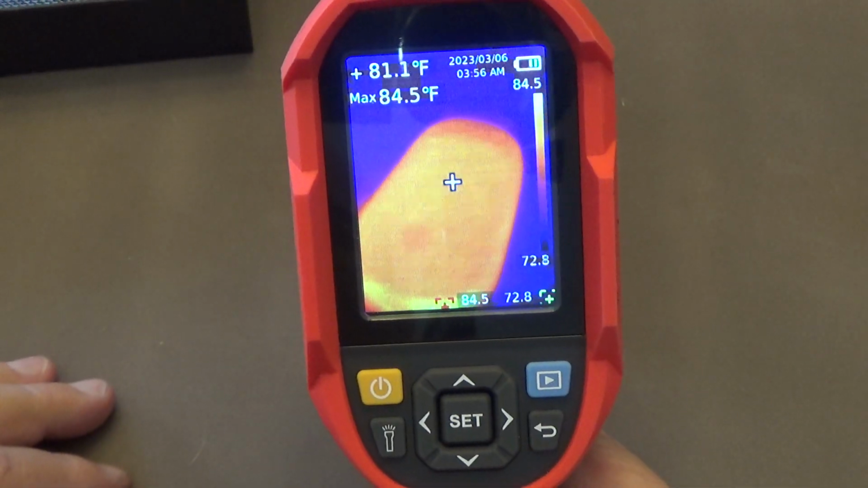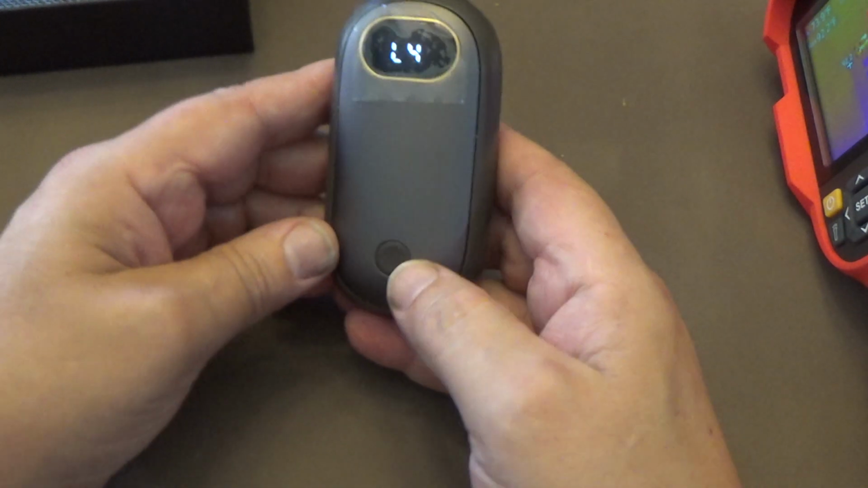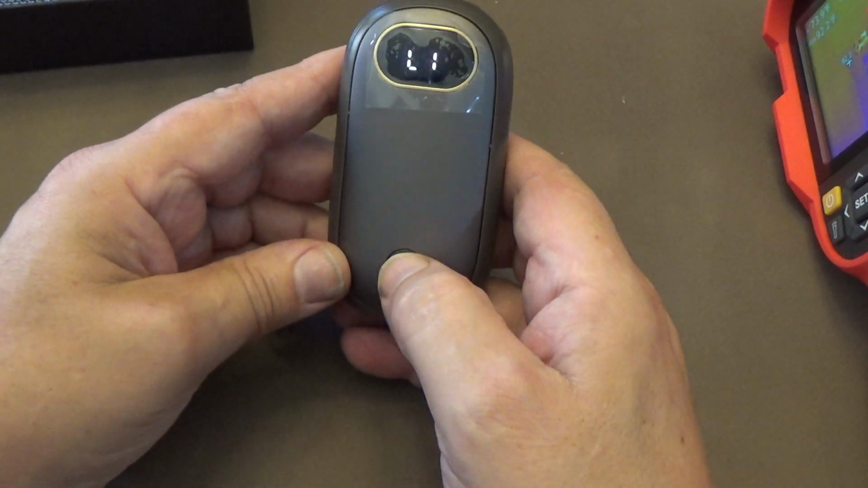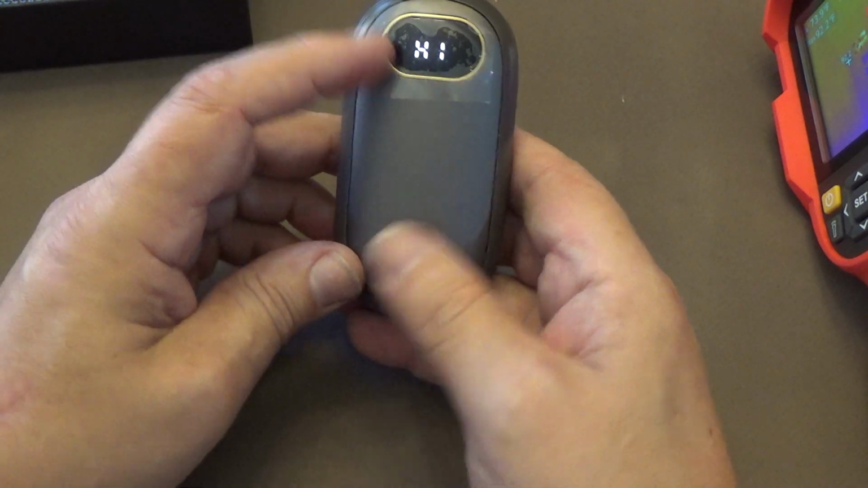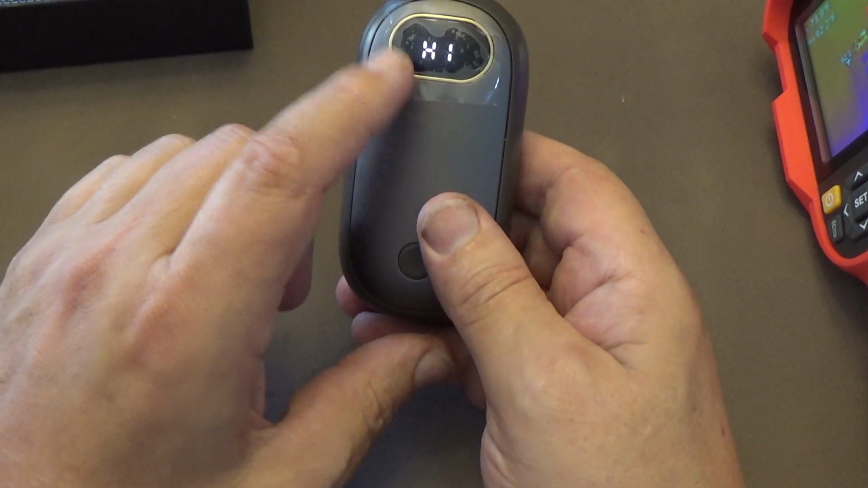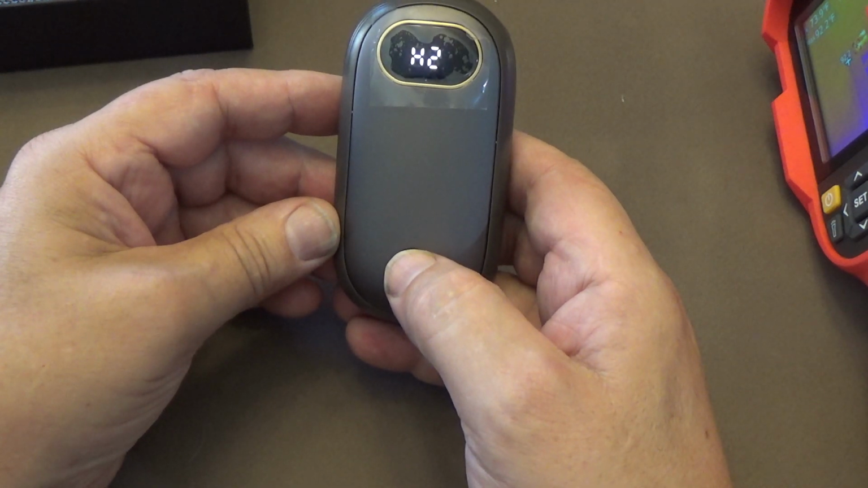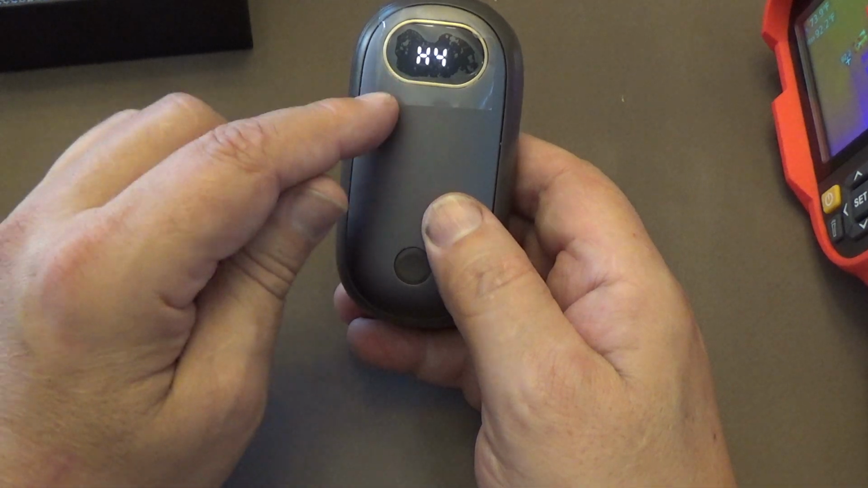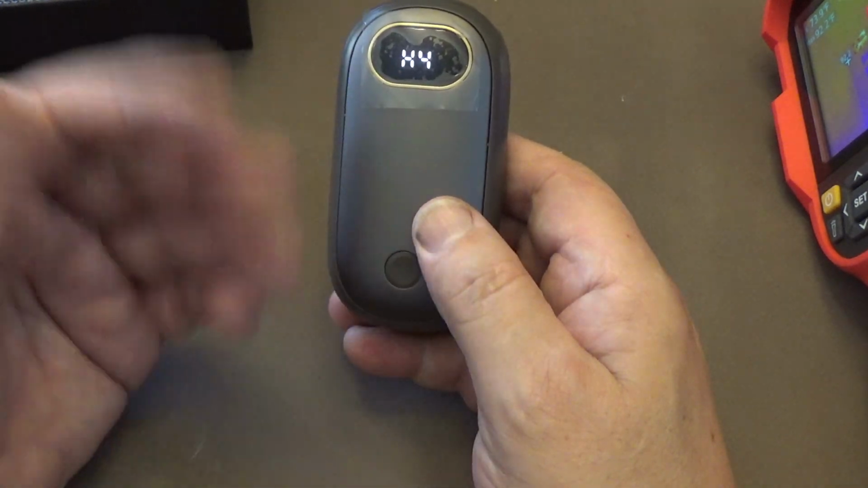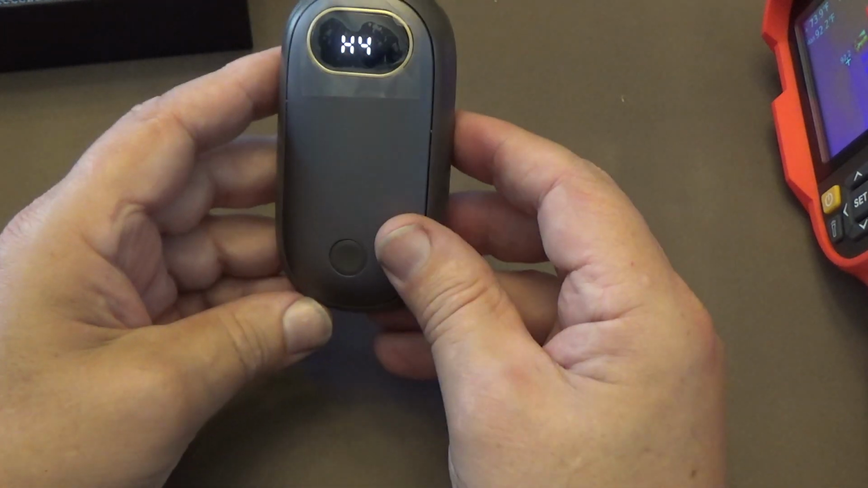Of course, here's the other side. We're 84, 83. So let me go ahead and turn both sides on. Push and hold. That's on H1. That does not mean high. That's H1. That means both sides are going to heat up. Hit it again. 2, 3, 4. It's got 4 different levels: 1, 2, 3, and 4. H, which you would think would mean high, actually means both sides are going to heat up.